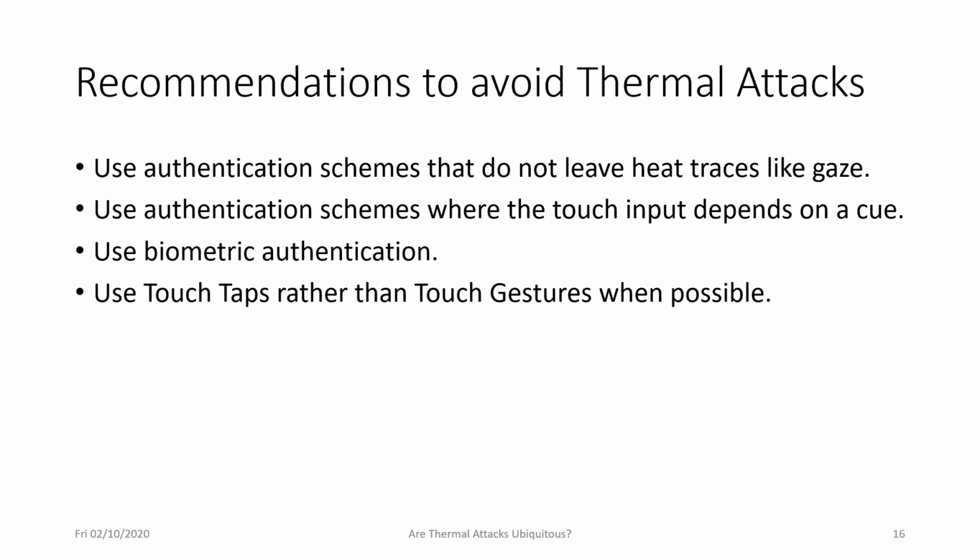Our fourth recommendation is that whenever you have to use touch for authentication, we recommend using taps instead of touch gestures when possible, because our results show that touch taps are more secure. This is also in line with previous work where PINs were more secure compared to Android patterns, for example. Android patterns are a form of touch gestures on mobile devices.